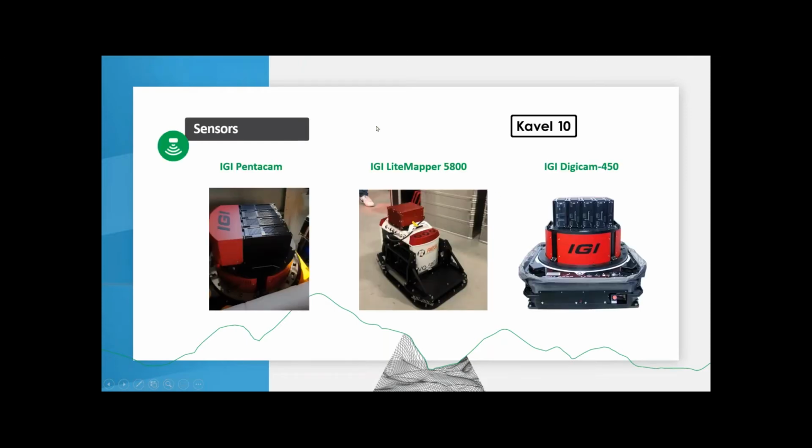So we own basically 3 airborne sensors. They're all IGI, as you can see. We've been working with IGI for, I think, almost 4 years now. It all started with our Pentacam. That's also the main sensor which is being used for creating those awesome 3D digital twins. Next to that, we have a LiDAR scanner, a little bit more about that in my next slide. And we also have a large format camera since this year. It's a 450 megapixel camera from IGI.